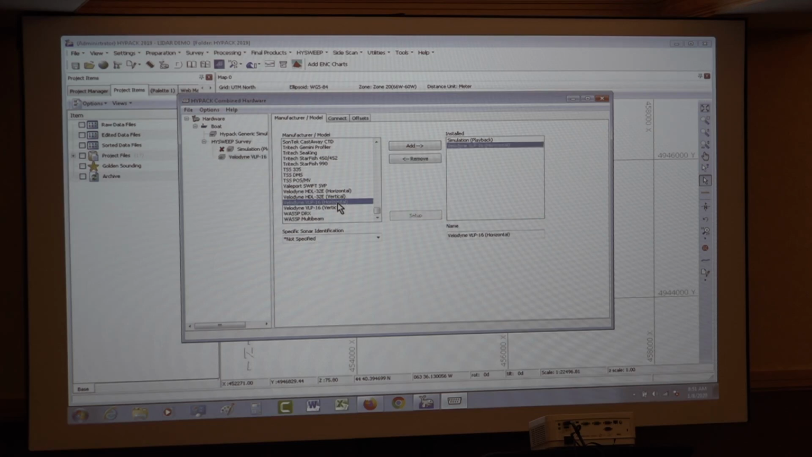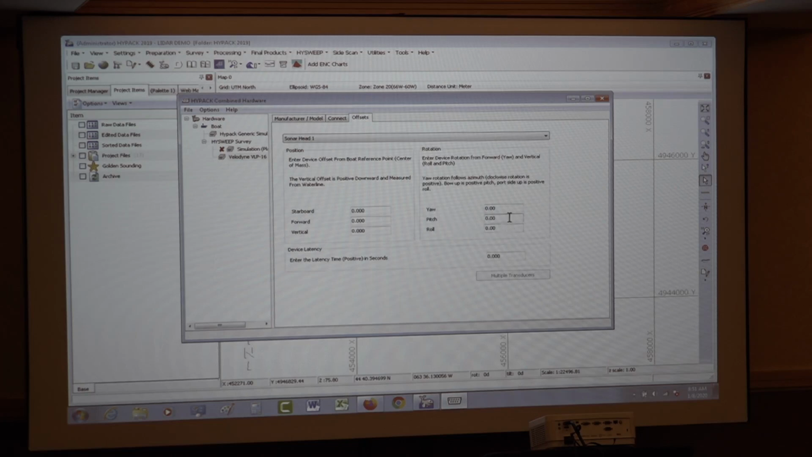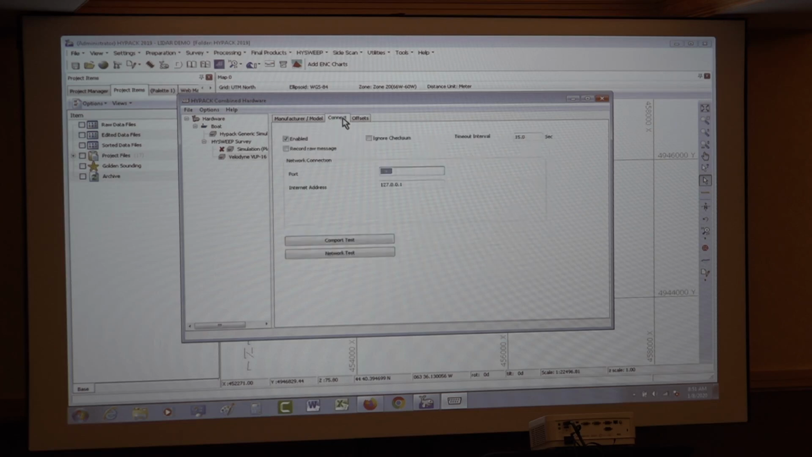So I'm going to add the horizontal. First thing I'm going to do is just go to the offsets and tell it that it is pitched 45 degrees up from horizontal. So that's now set up to the orientation that it's in right now. We'll go to connection, and